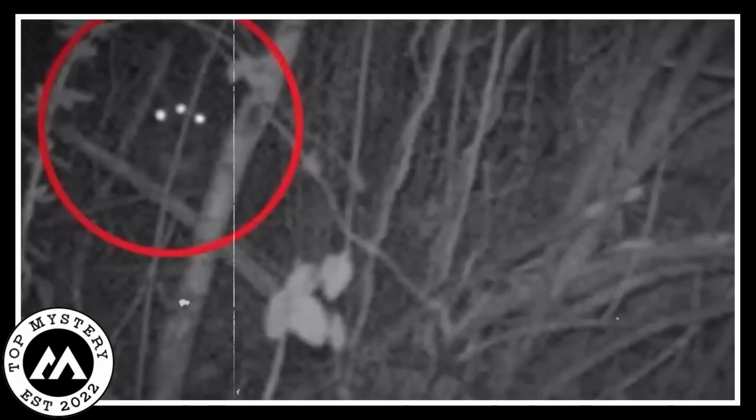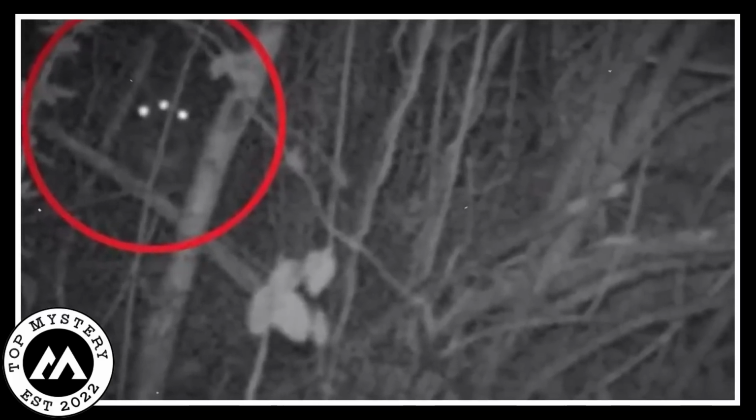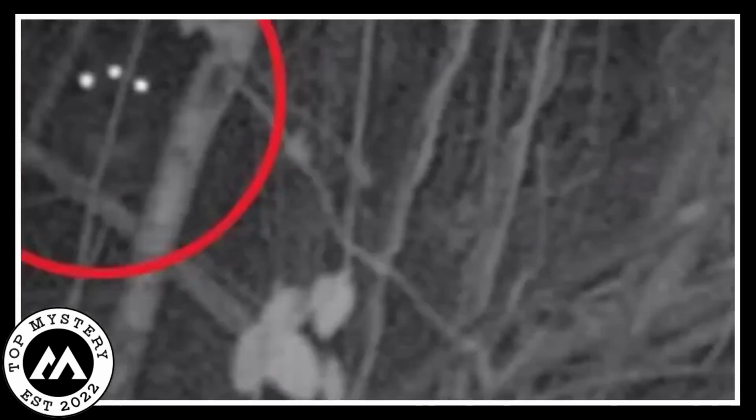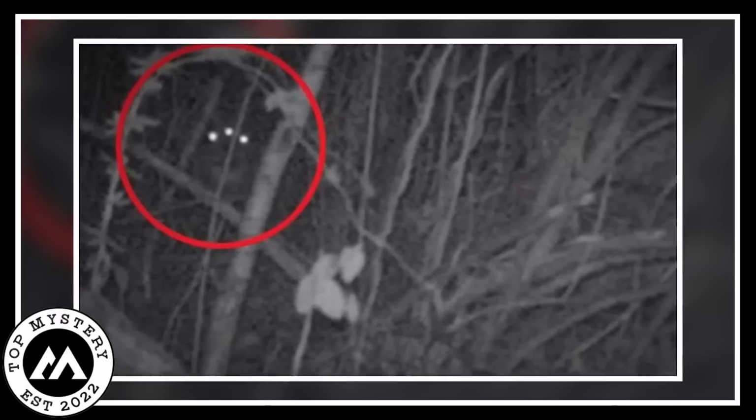The 3 eyes of this creature or being were very eerie and frightening. They were glowing and illuminated, as if it were a paranormal creature or something else. This looked very spooky. It is still a deep mystery what it did. That is still hidden or unrevealed. No one can point out what it was.